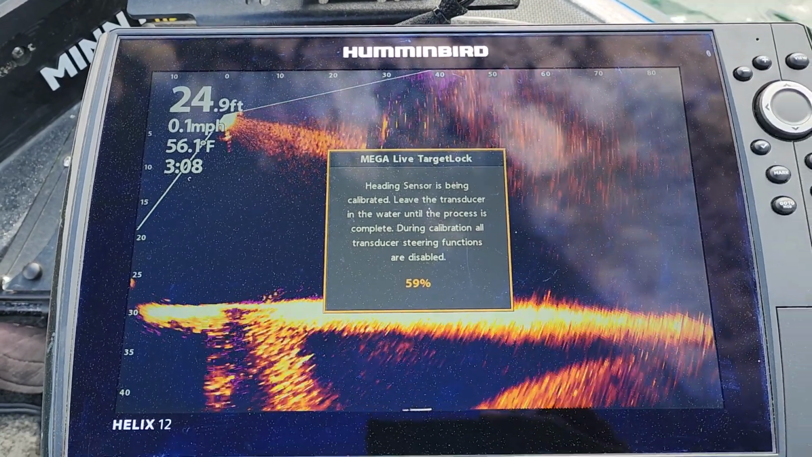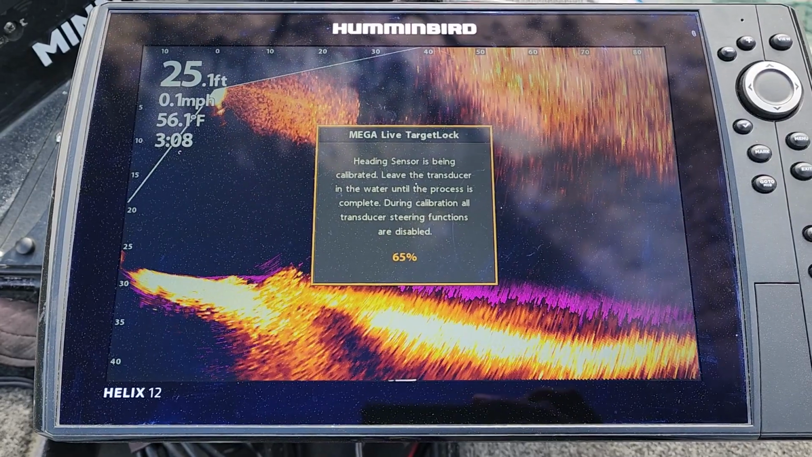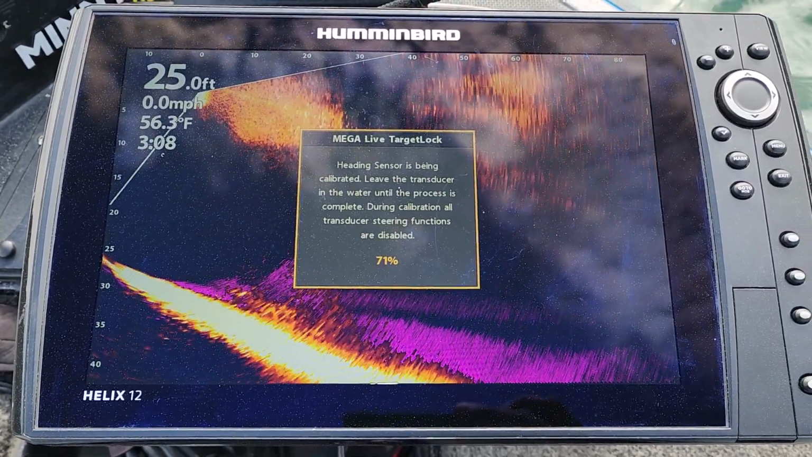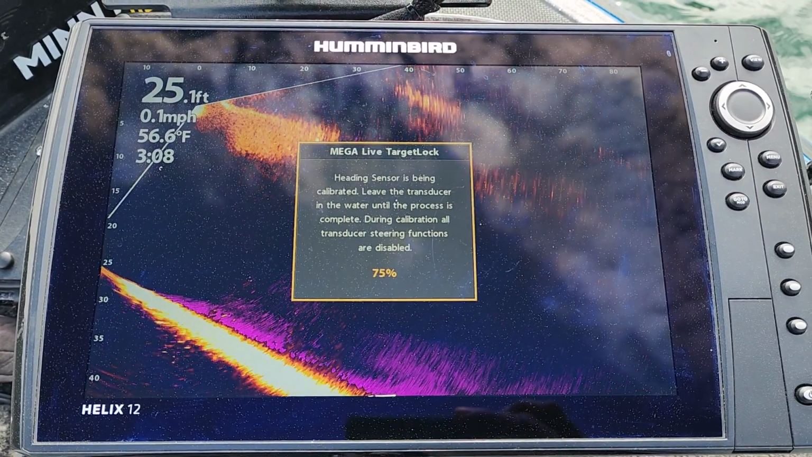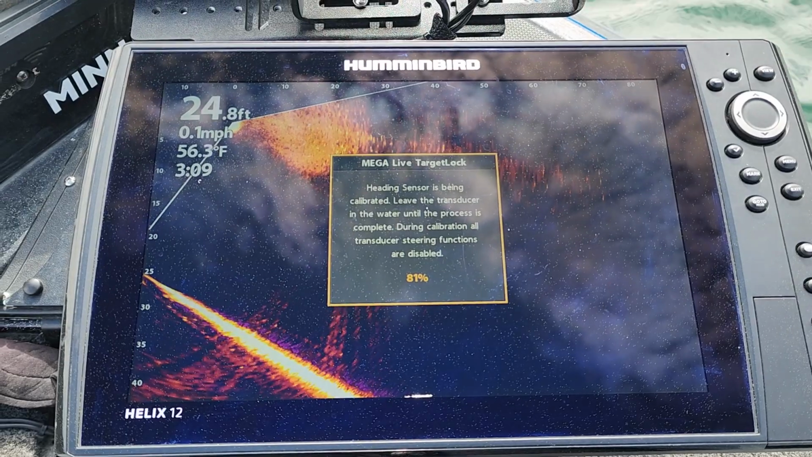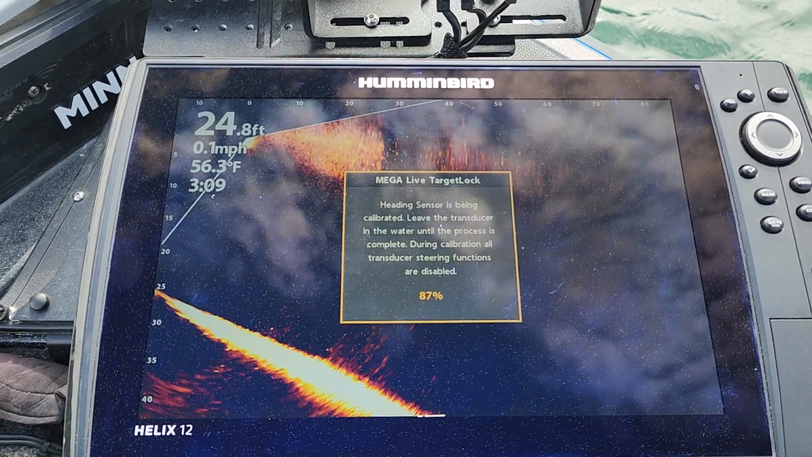The process does not take that long. As you see, we're almost finished. It's been about maybe 30 seconds or so, just kind of guessing with that. But once it finishes up, it will just give you a reading saying that it is complete, which we will be at in just a few seconds. All right, just give it a few seconds, guys.